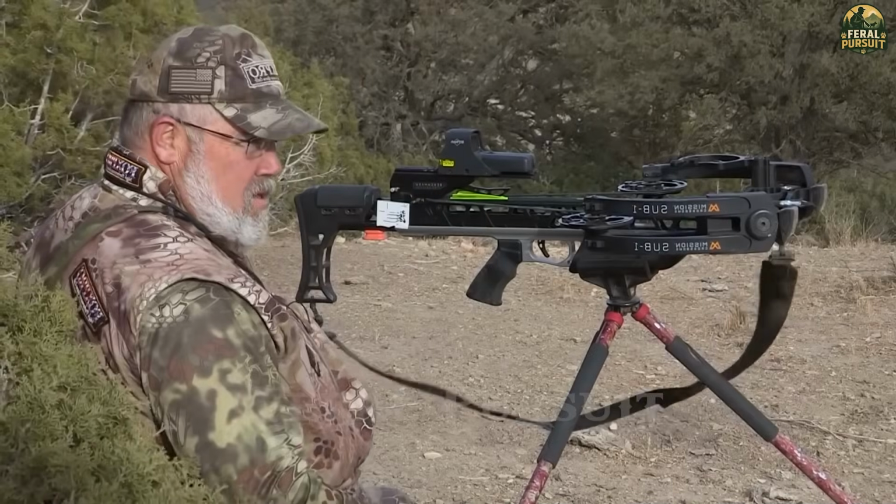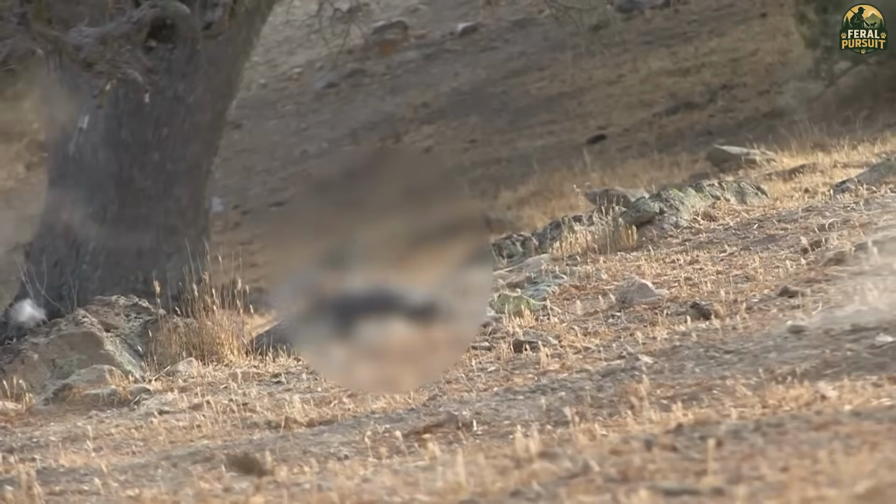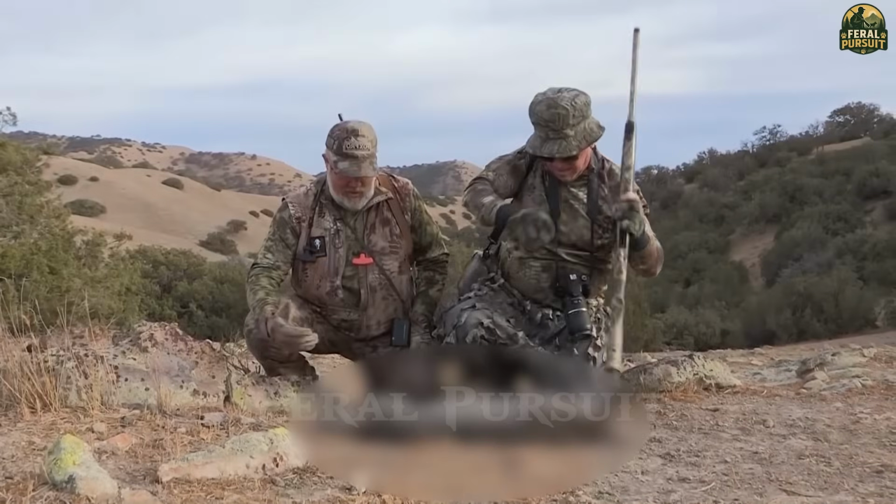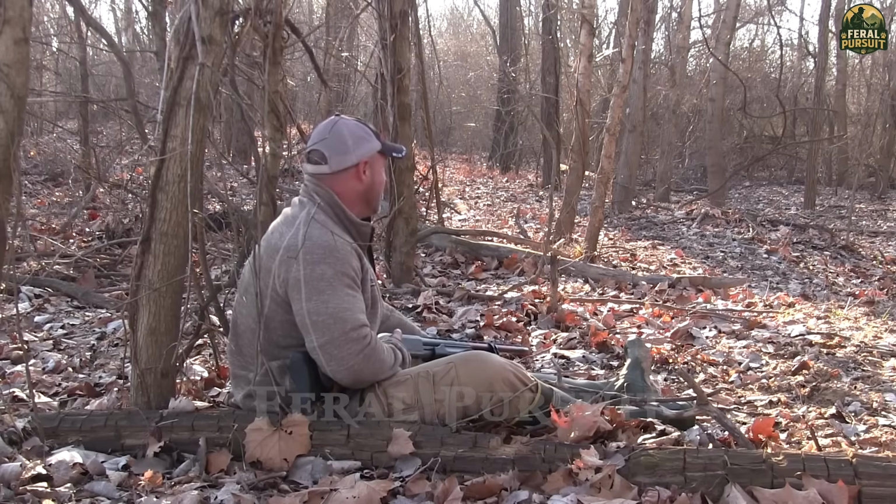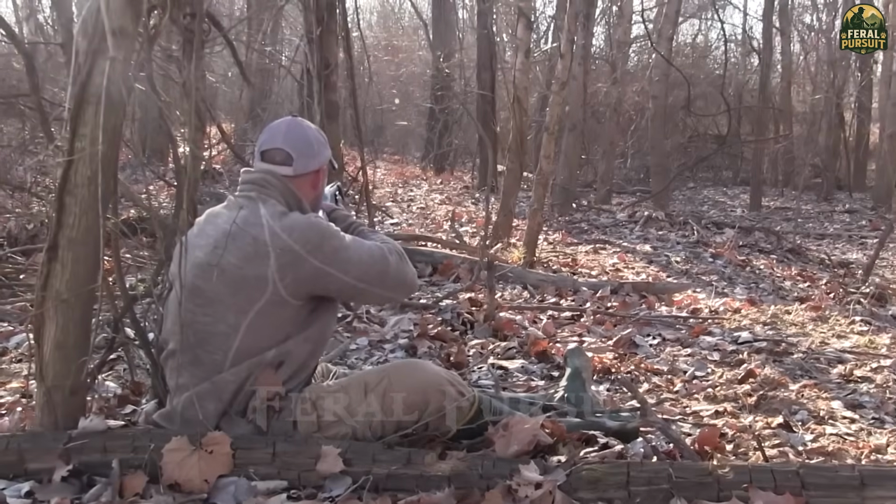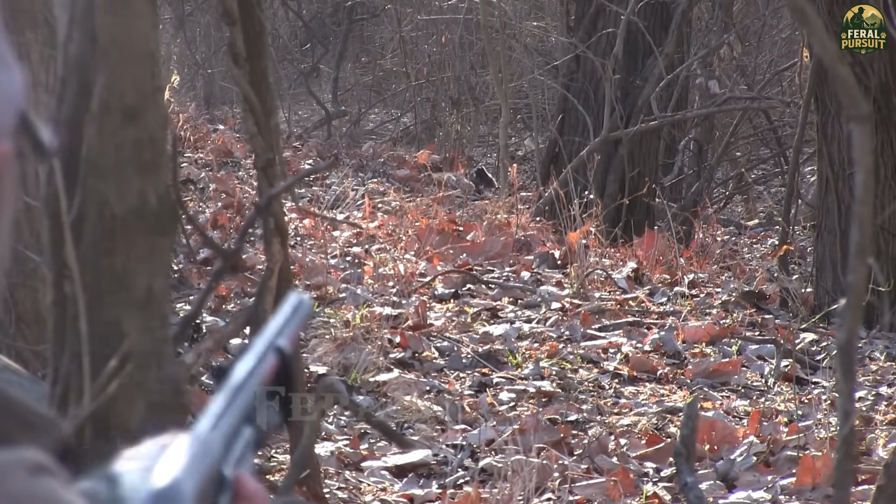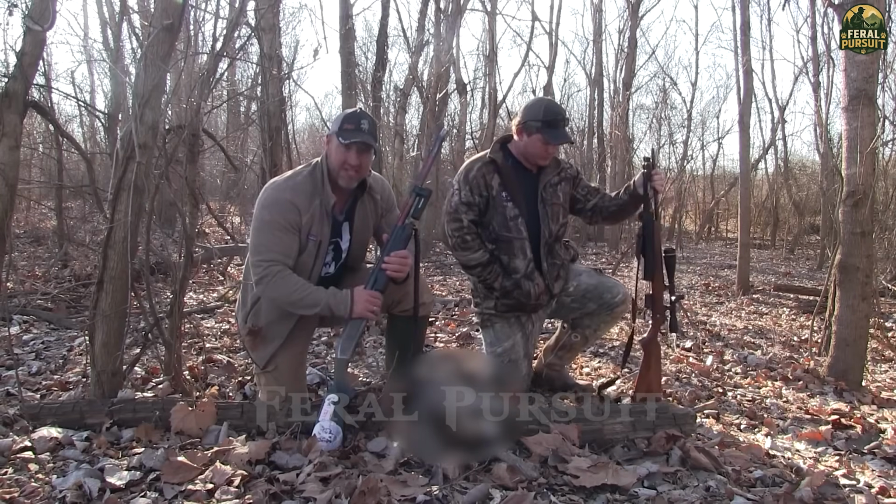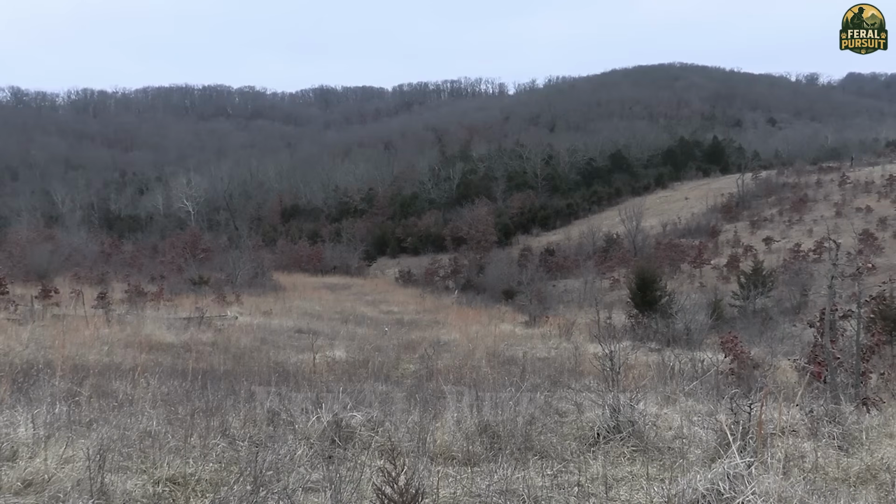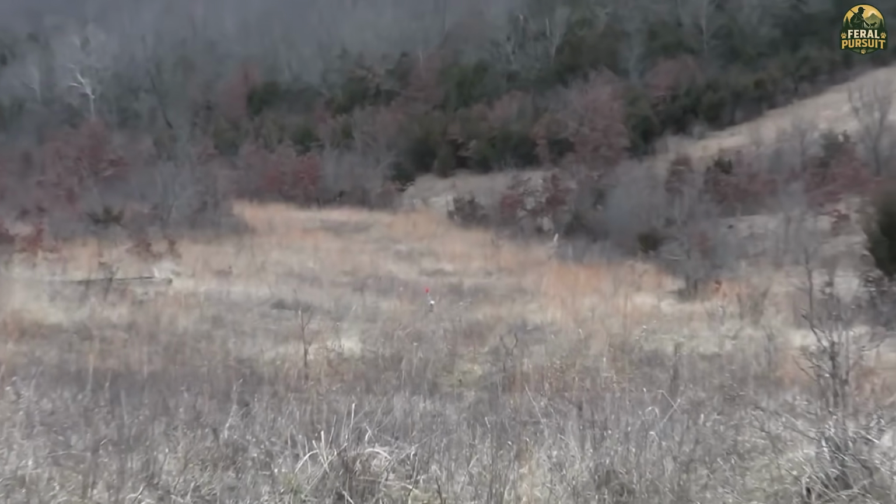Just as I was packing up to leave, the unexpected happened. A bobcat appeared. It moved cautiously and warily. My heart pounded, knowing how elusive and cunning these predators were, capable of wiping out an entire chicken coop in a single night. Without hesitation, I raised my rifle. A single, accurate shot broke the silence, and the bobcat fell instantly. It was a perfect end to the hunt, a testament to patience, timing, and being ready when the opportunity presented itself.